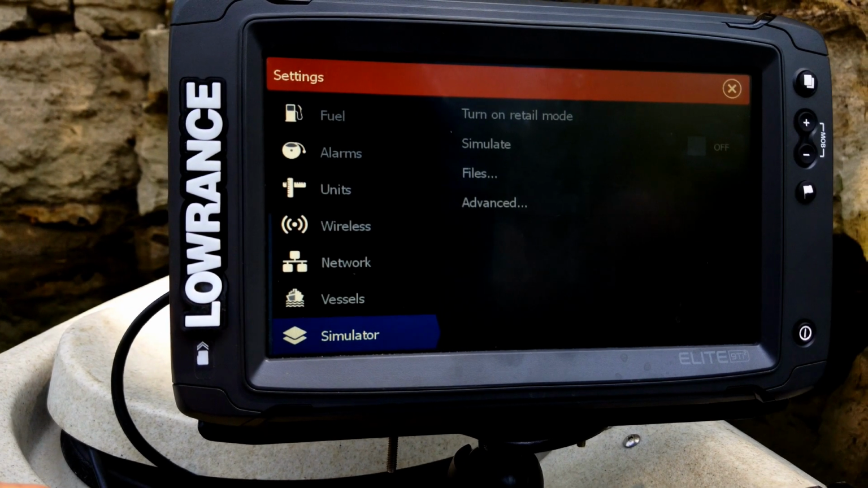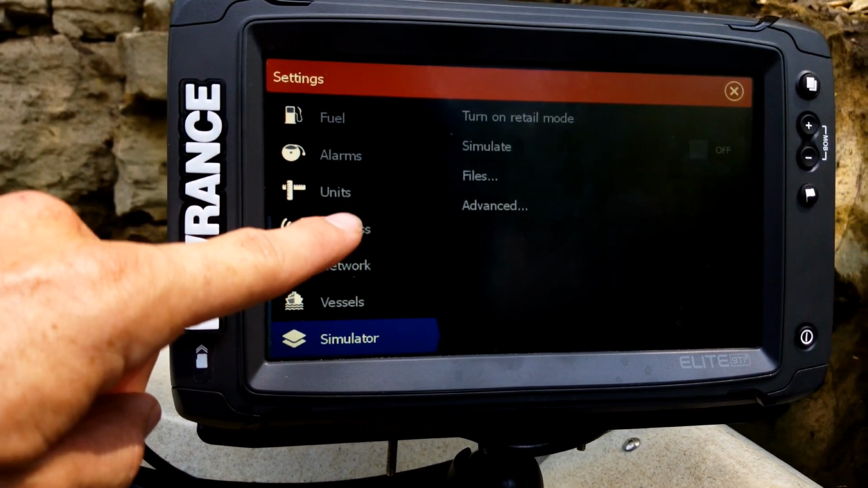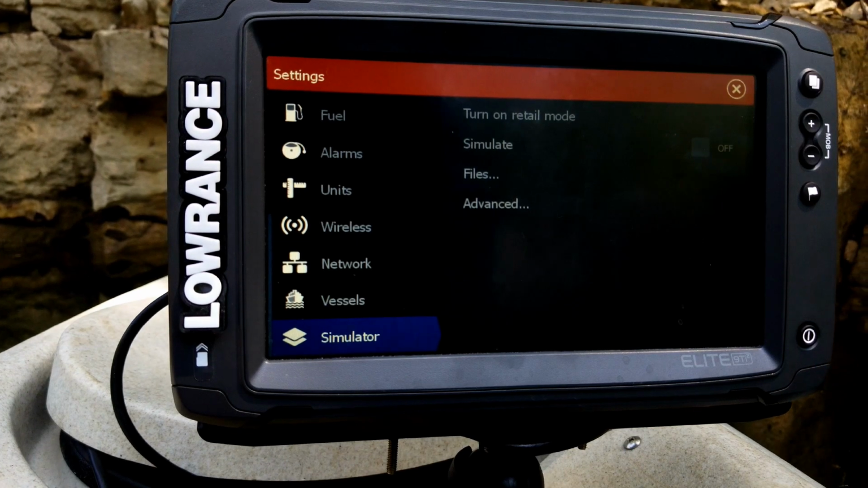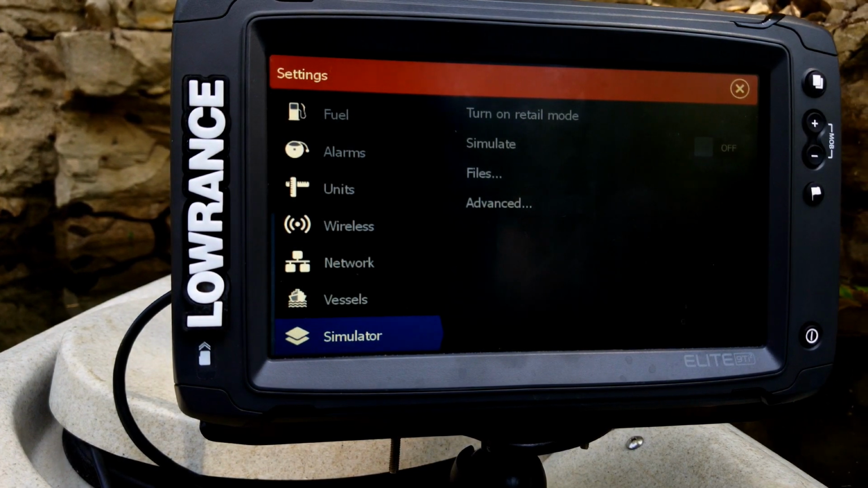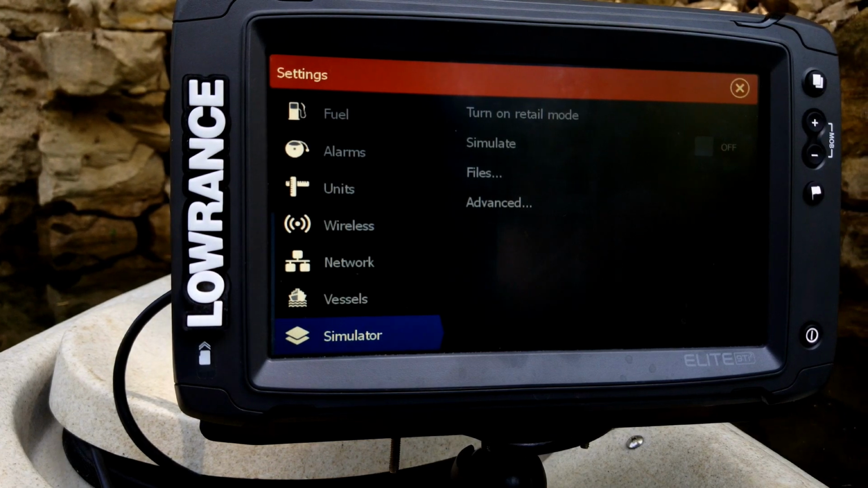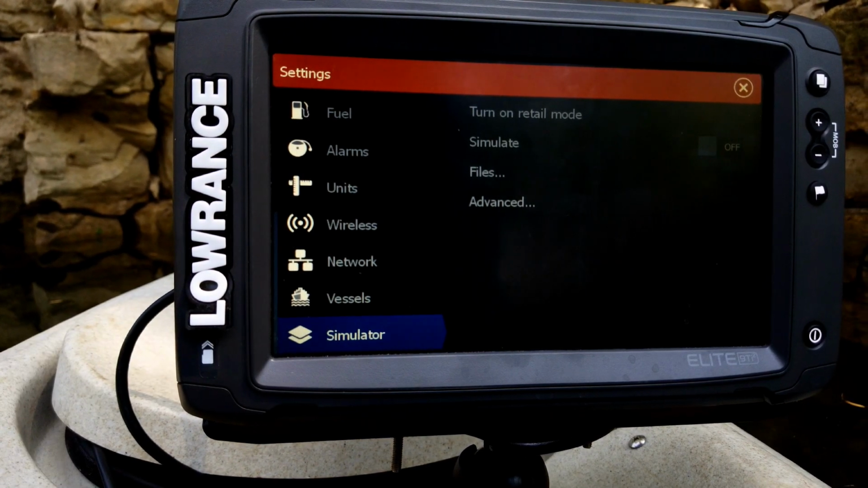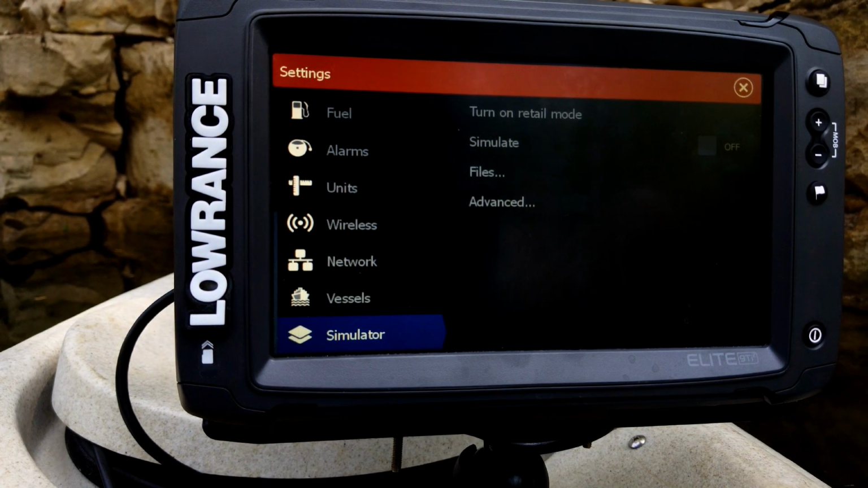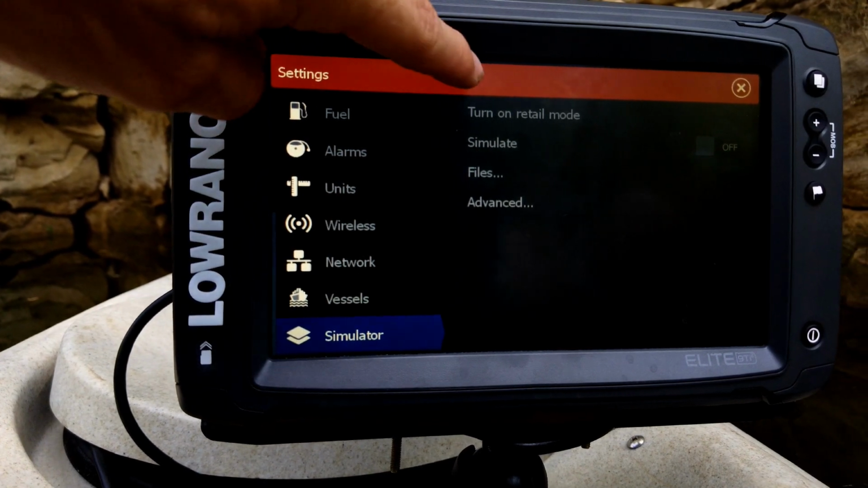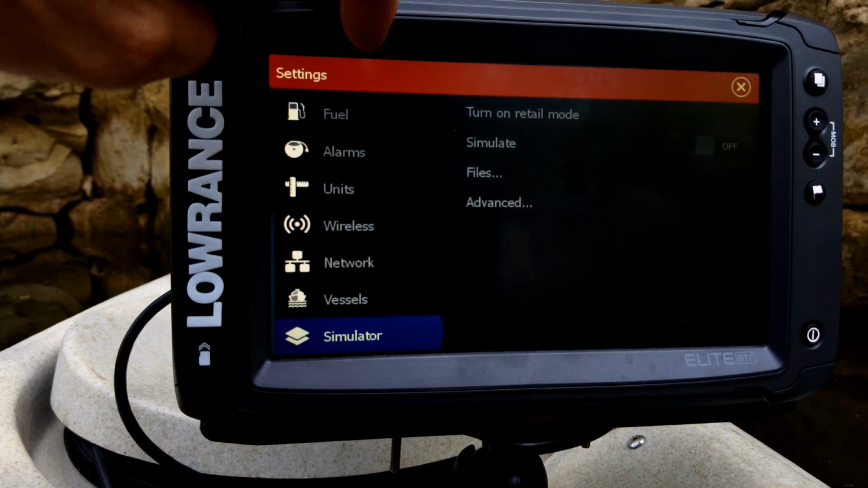On your simulator, there are 2 things you need to know how to do. A lot of people want to set up their units when they're sitting at home, before they get on the water, and you can turn on the simulator to act like you're already out on the water for setting that up, which is a great feature. However, when you do this, you have to make sure that you do not turn on retail mode.